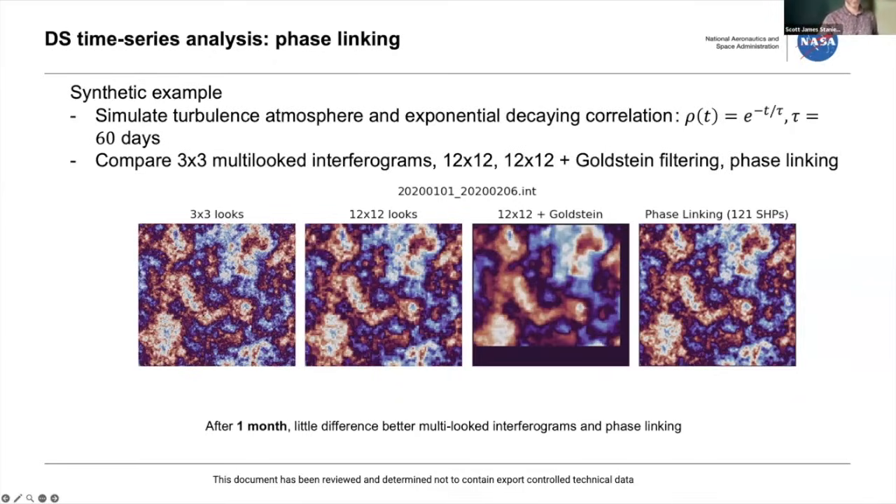But after 1 month, you can still form interferograms, and you don't even have to multi-look very much for it to be reasonable. So I'm showing both 3x3 looks, where it's still high resolution and doesn't look that noisy here, or the 12x12 where it becomes coarser, but ideally cleaner. In this one, I'm Goldstein filtering the 12x12. So I'm Goldstein filtering the column to the right. And this is the output of phase linking. So I've taken that full stack, run phase linking on it, and now I reform the interferograms, and they're going to look like normal interferograms, but they're going to look cleaner.